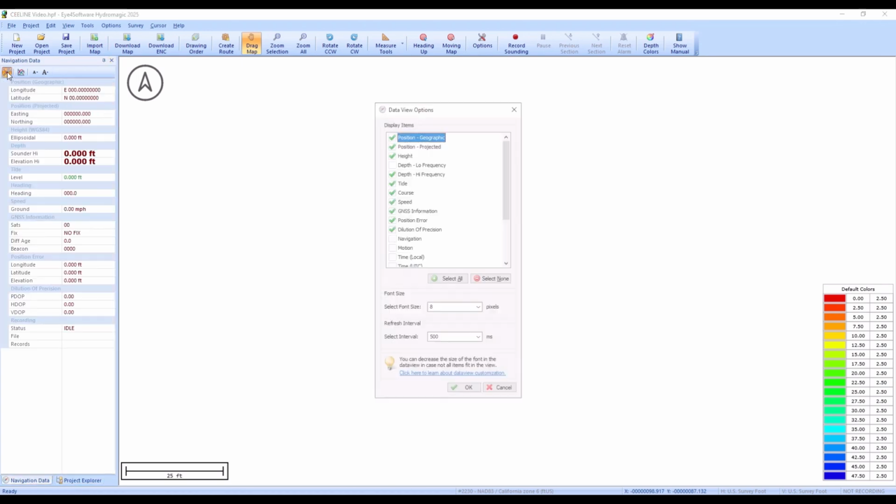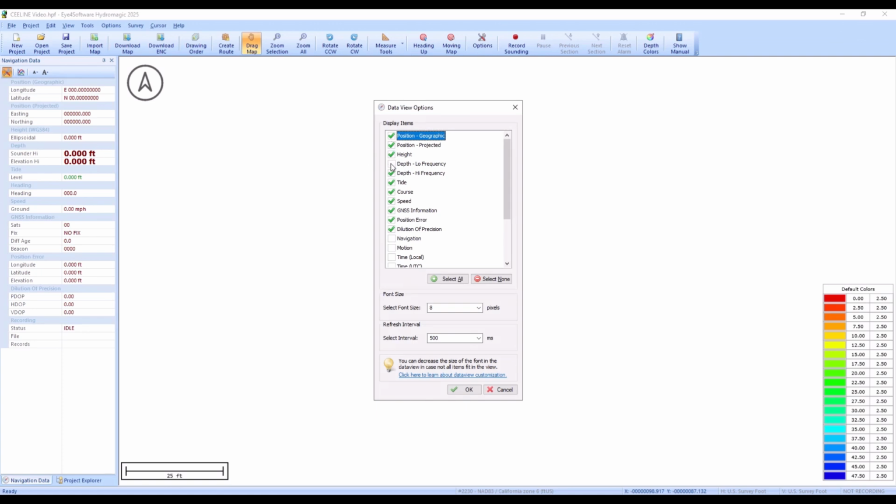So you can hit here the options and you can select which of these items you would like to see, and it depends on the resolution of your computer screen. If you have a small resolution, you can maybe take some of these out or add them or just tidy things up. But anyway, it's pretty straightforward. You can just remove the items you don't need here.